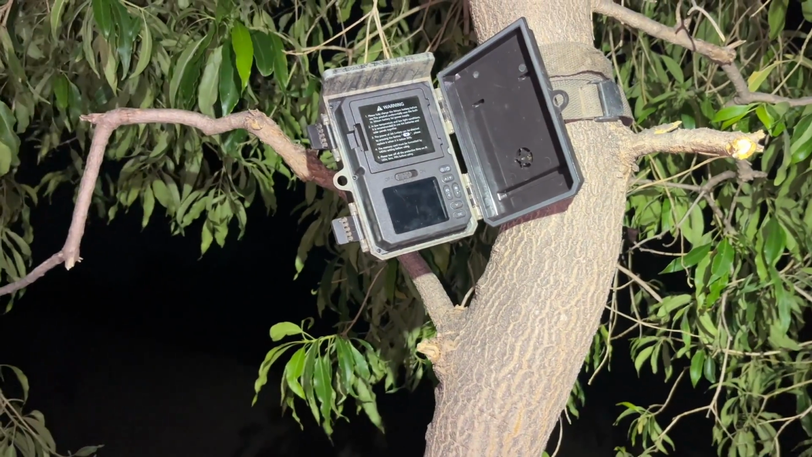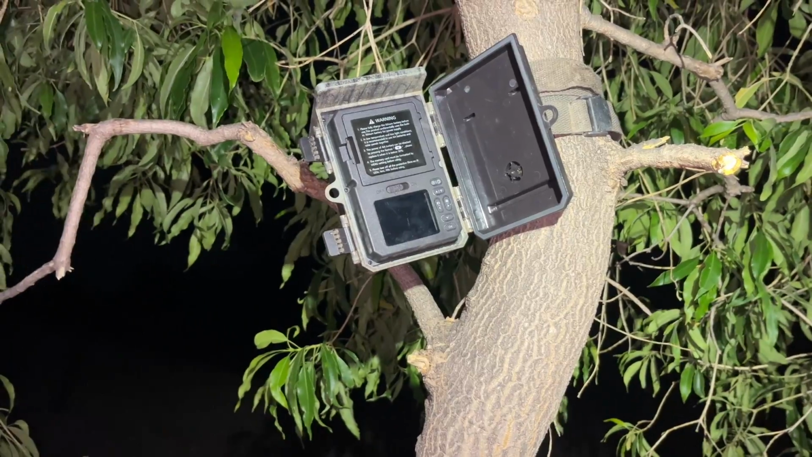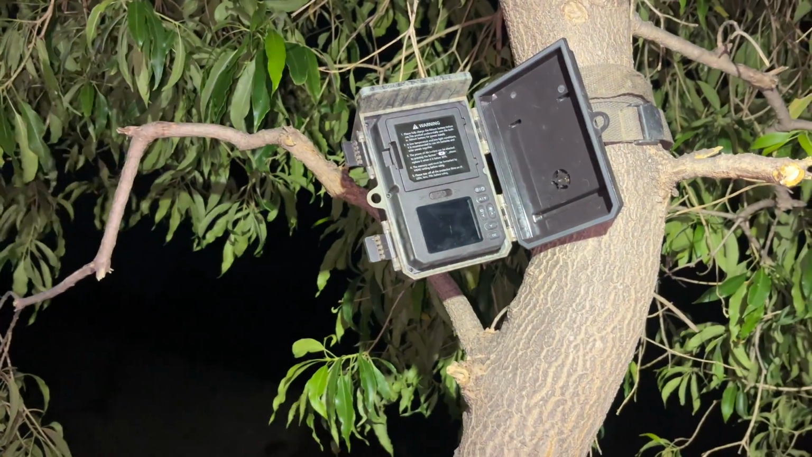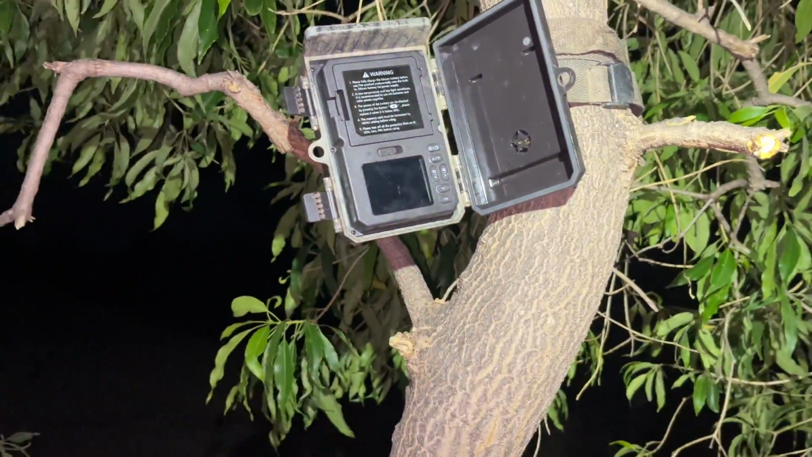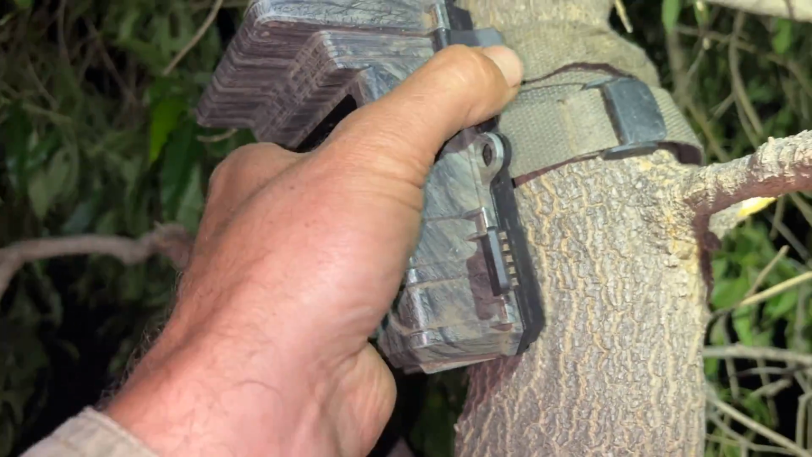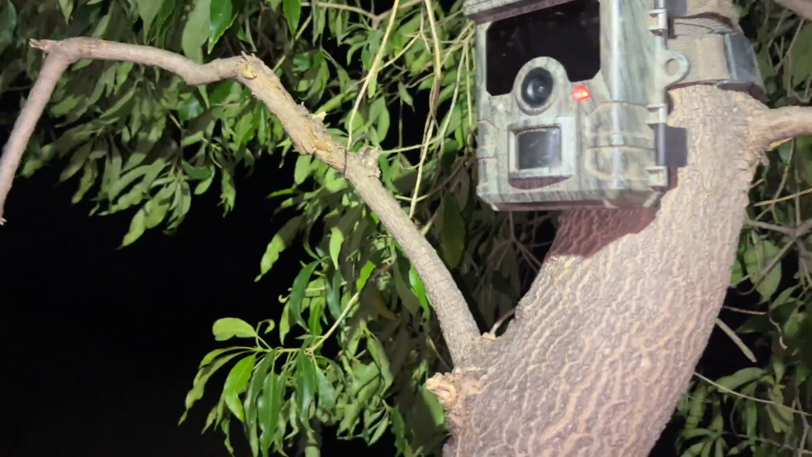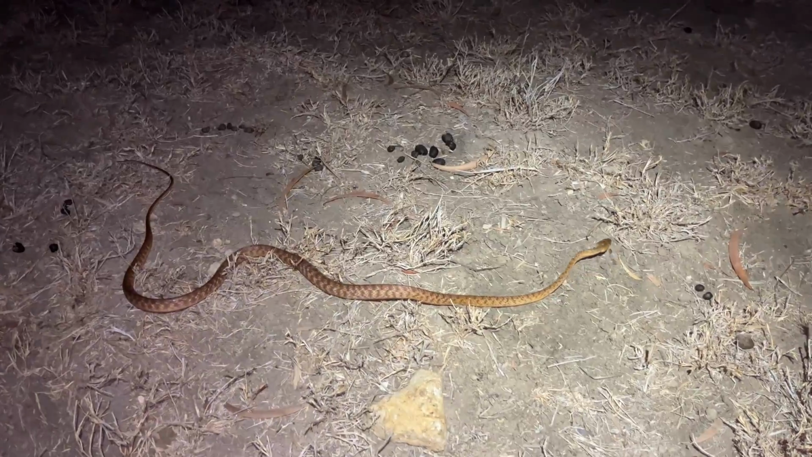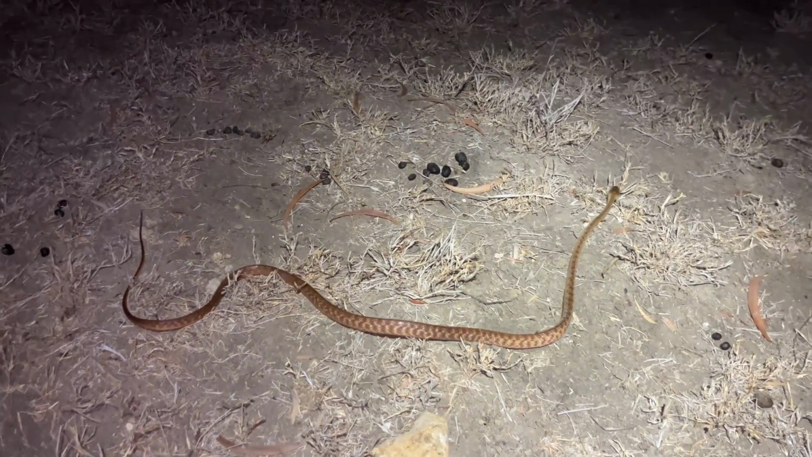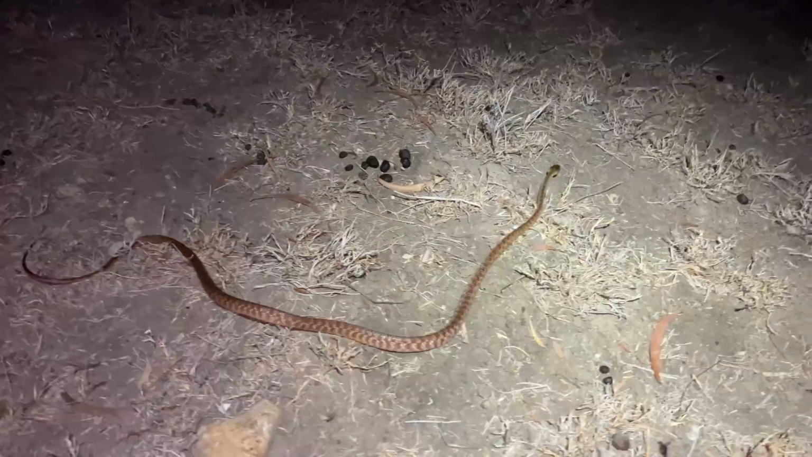Just leave it here for a day or two and come back and check it, see what's around. The dogs seem to be coming in late in the afternoon, and there's been a couple of pigs as well. So anyway, I'll set it going and see what happens.